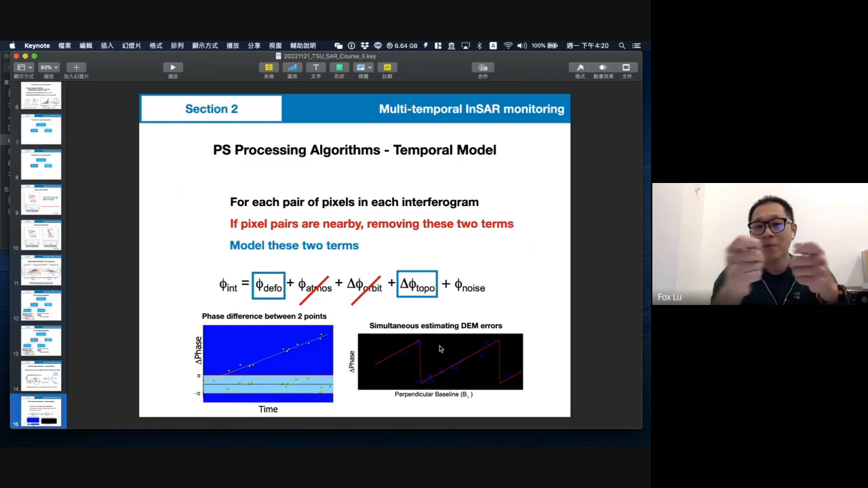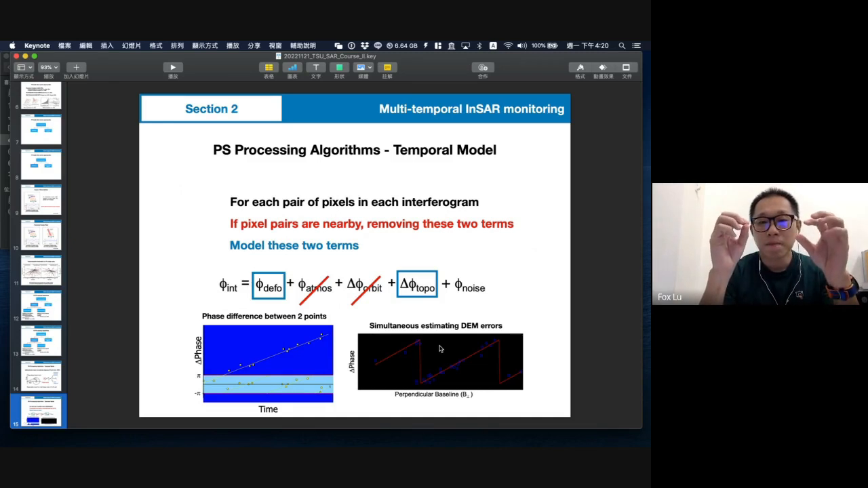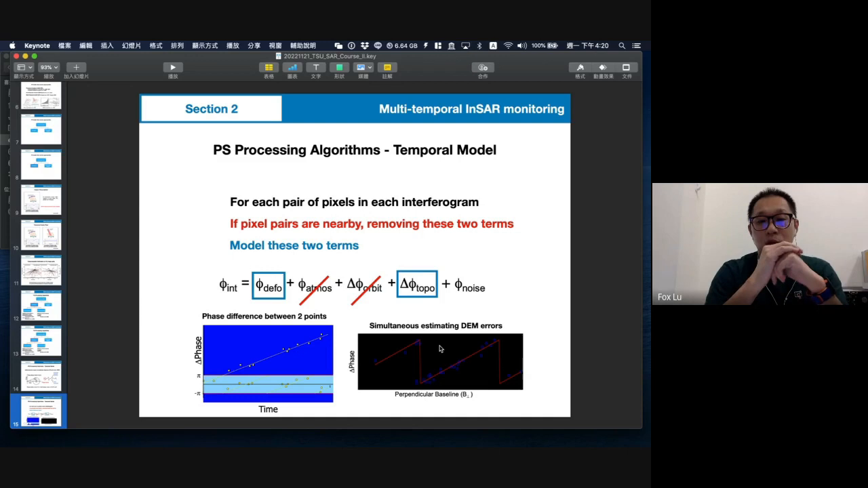So when you pick up these, we believe they are useful pixels that we will use to get the real surface deformation. So we will think about pixels that are very nearby.